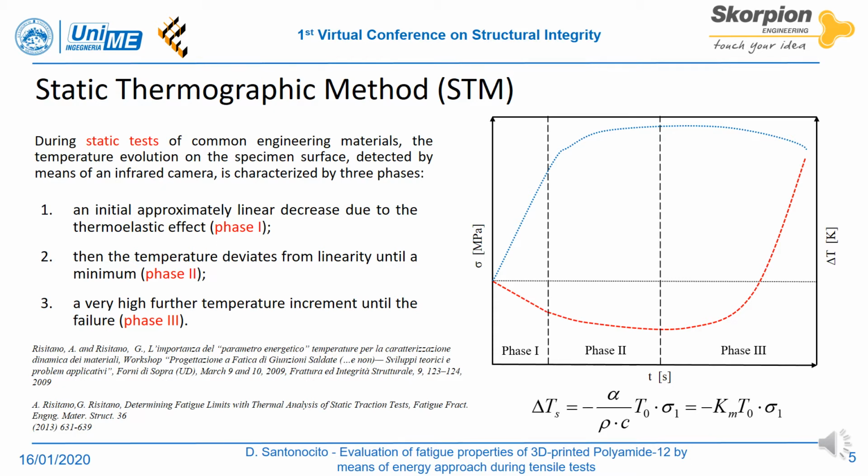If it is possible to estimate the stress at which the temperature trend deviates from linearity, that stress could be related to a critical macrostress which is able to produce in the material irreversible macroplasticity. This critical stress is the same stress that, if cyclically applied to the material, will increase the microplastic area up to produce microcracks, hence fatigue failure.